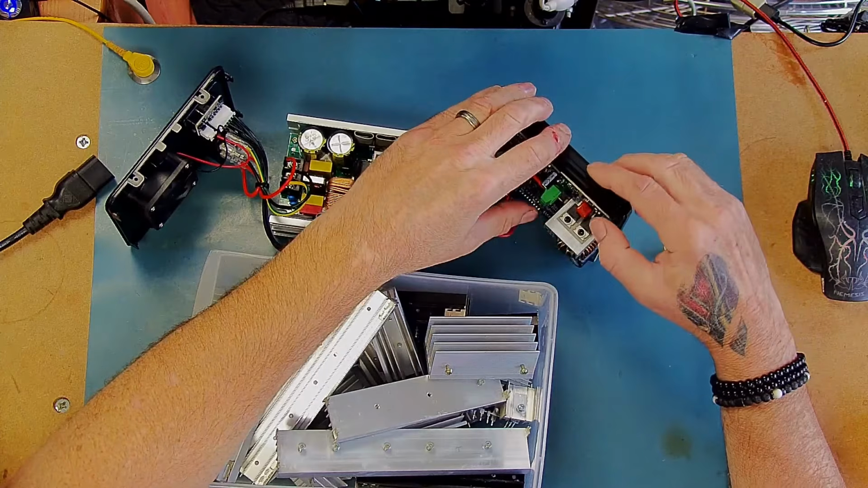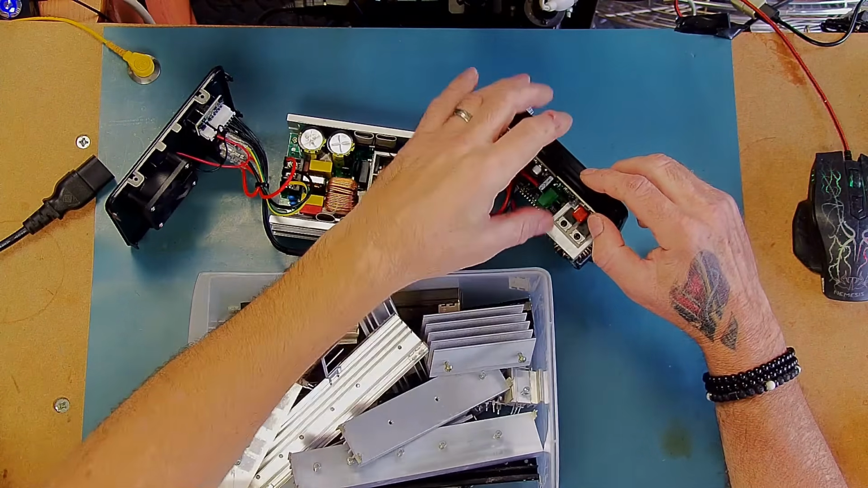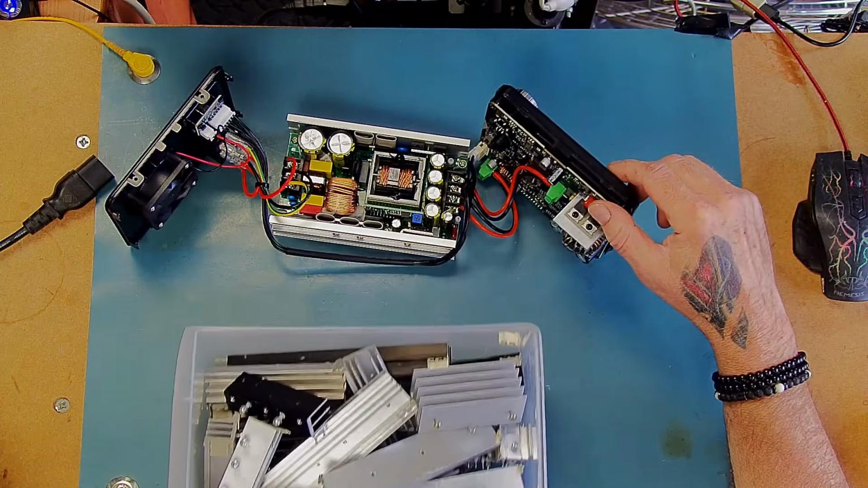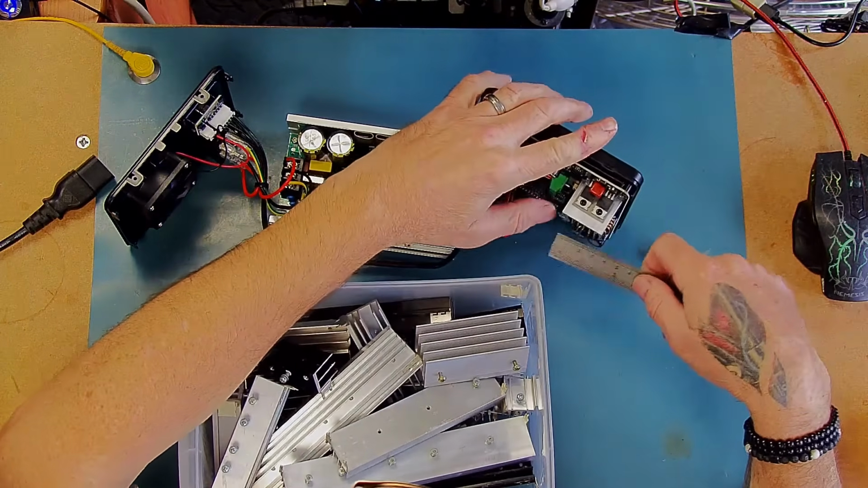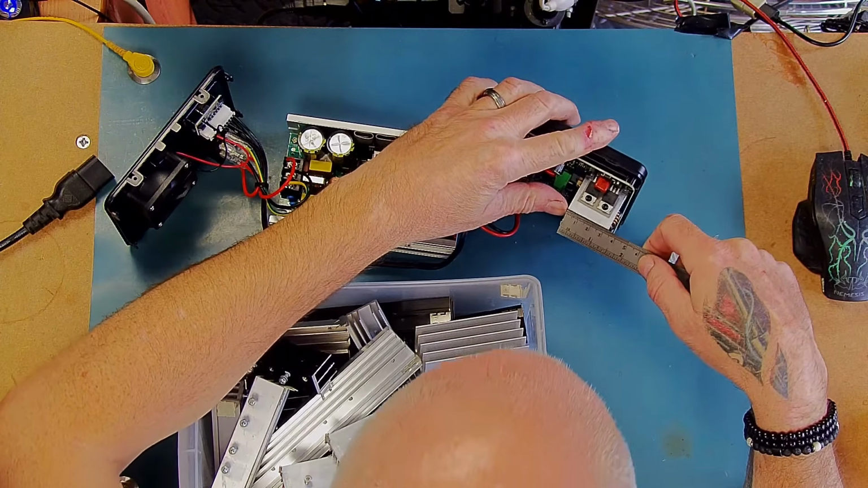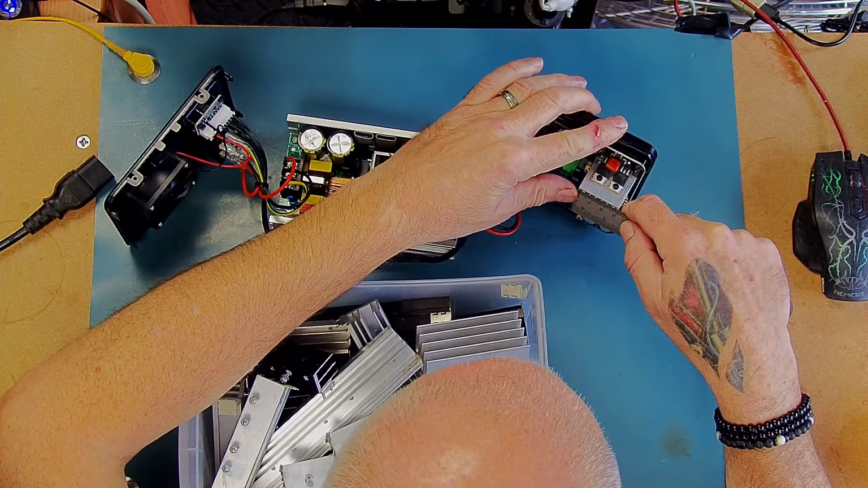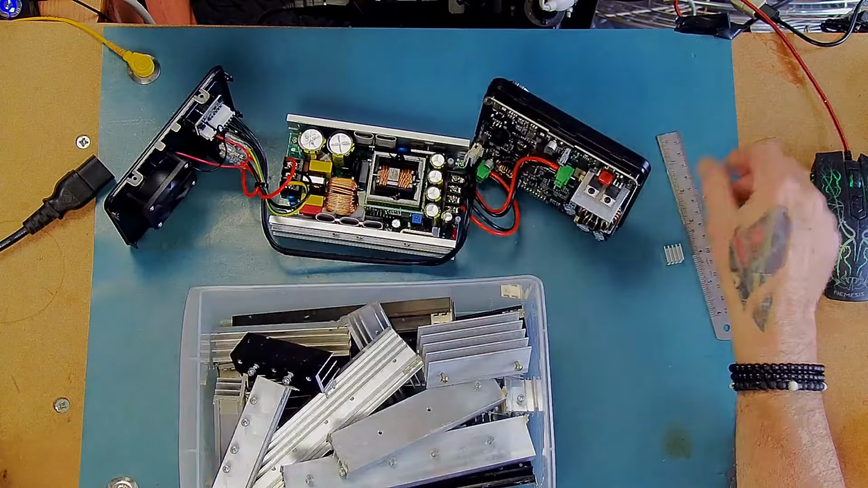Now looking through my box of heatsinks here, I don't really have anything that's the same size. In fact, this appears to be a very unusual size to me. The actual width of the heatsink itself is about 33 millimeters, and the pin spacing for the PCB mounts is about 27.5 millimeters.